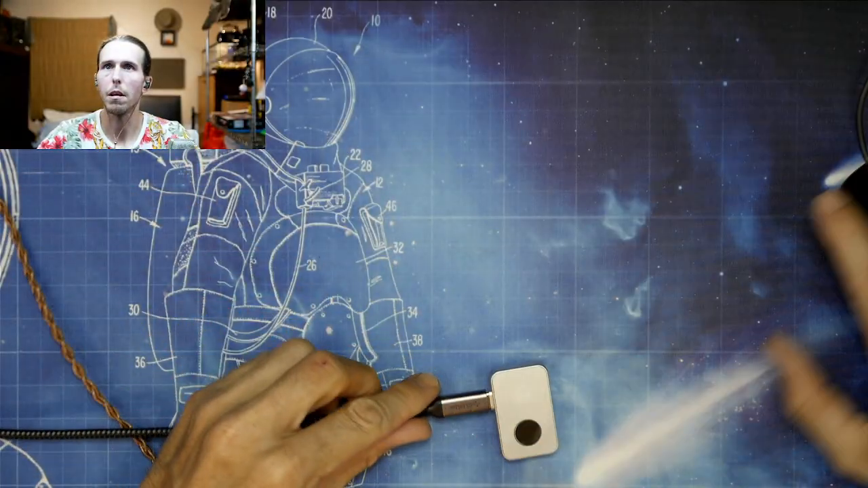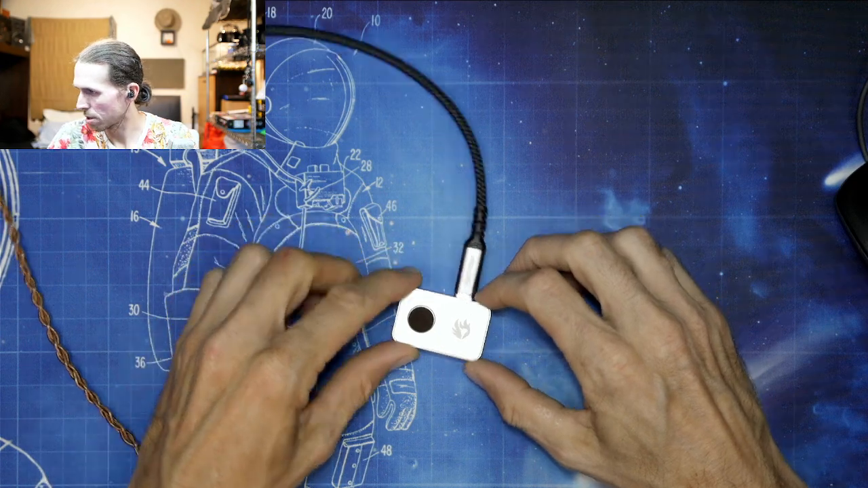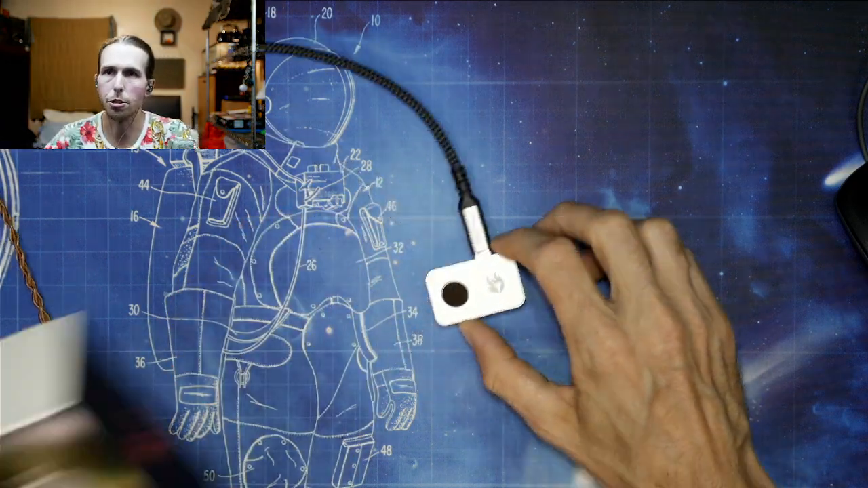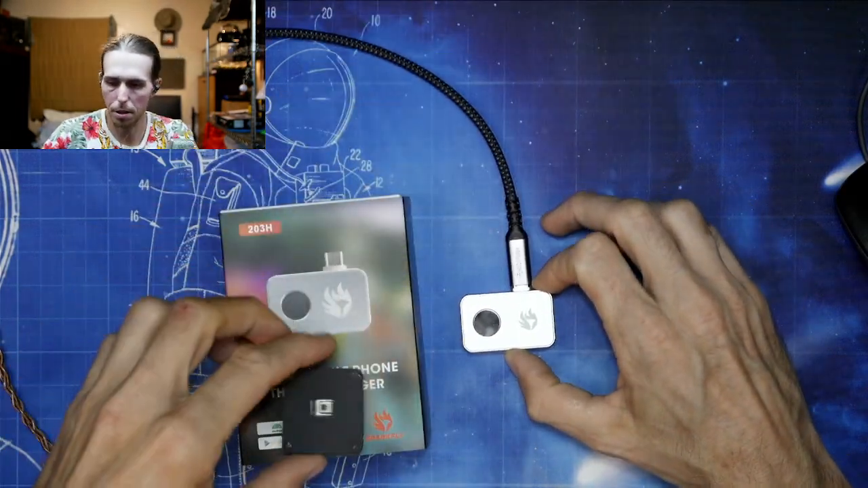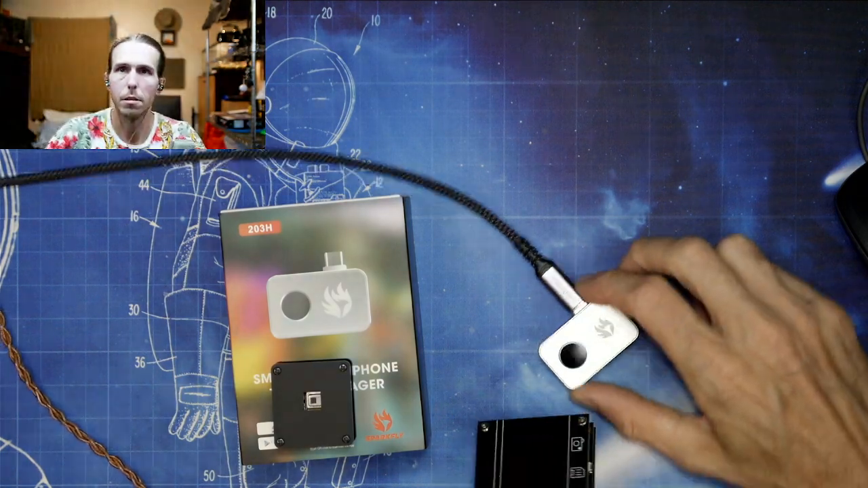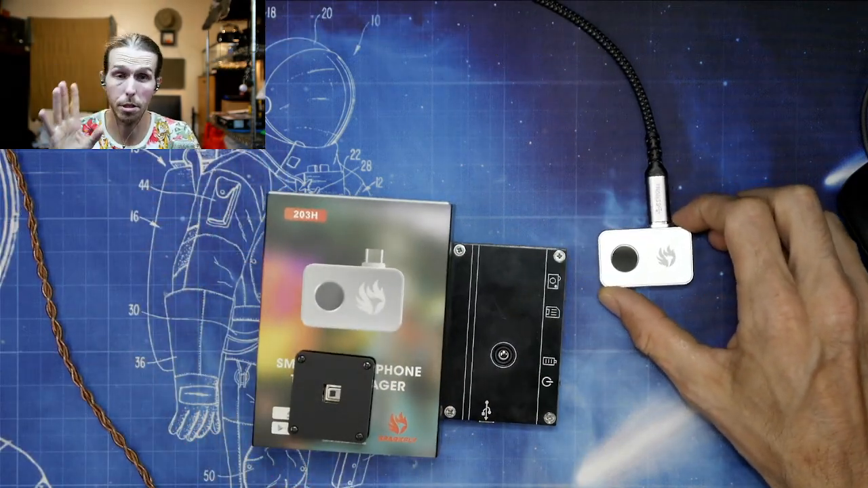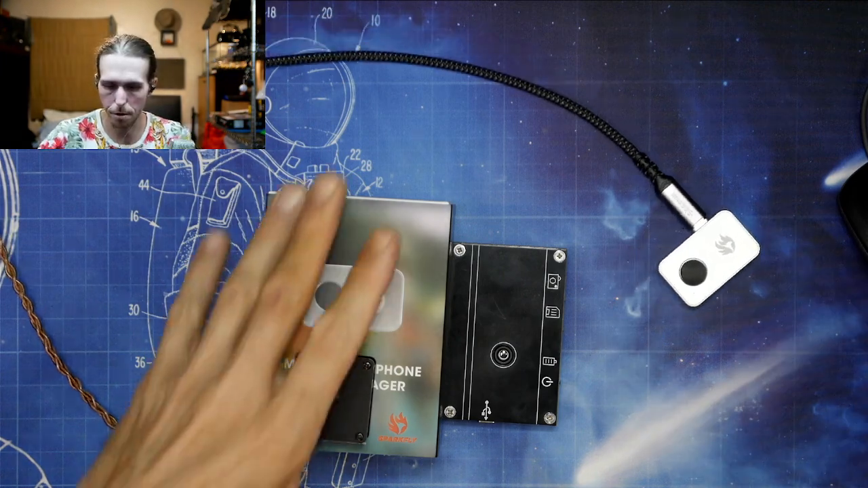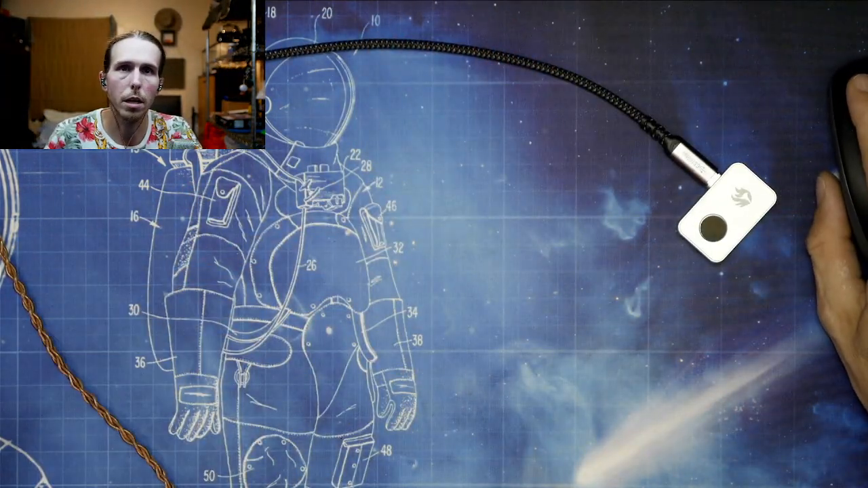So anyway, that is the Sparkfly 203H. So there you go, Sparkfly 203H. And compared to these little crappy options, I mean, it's a huge step up. It's unbelievable the difference that it makes. And I'll actually show you guys real quick. Give me just 1 second.